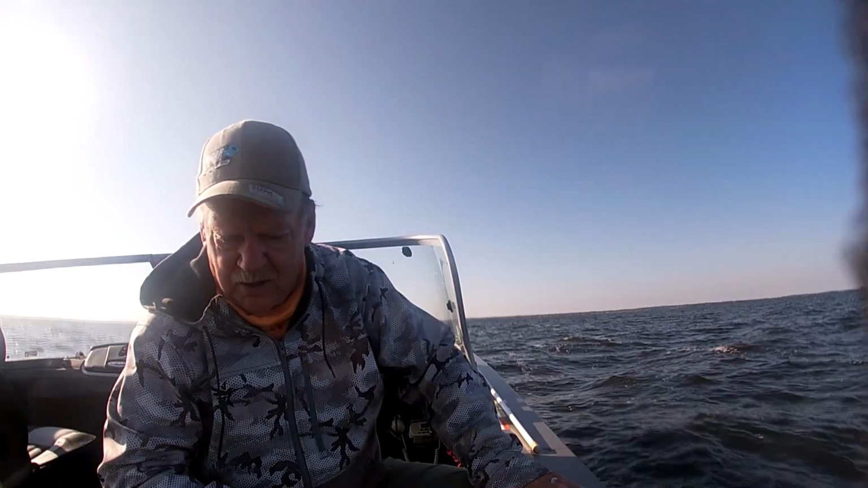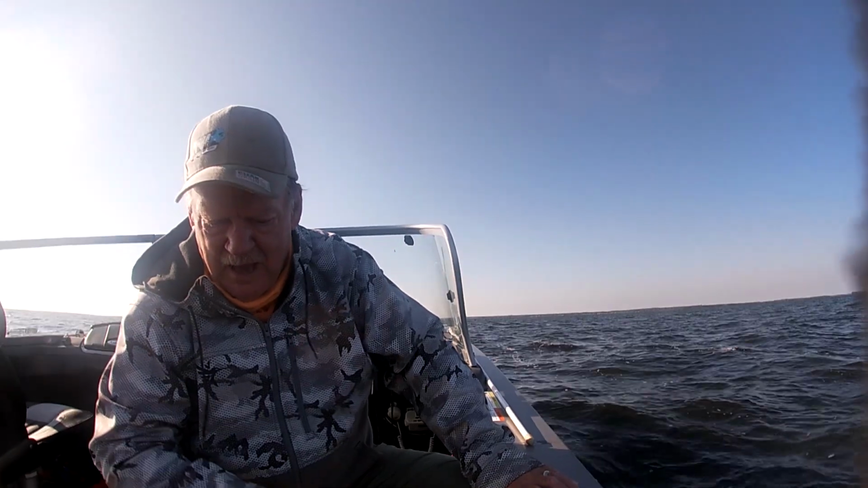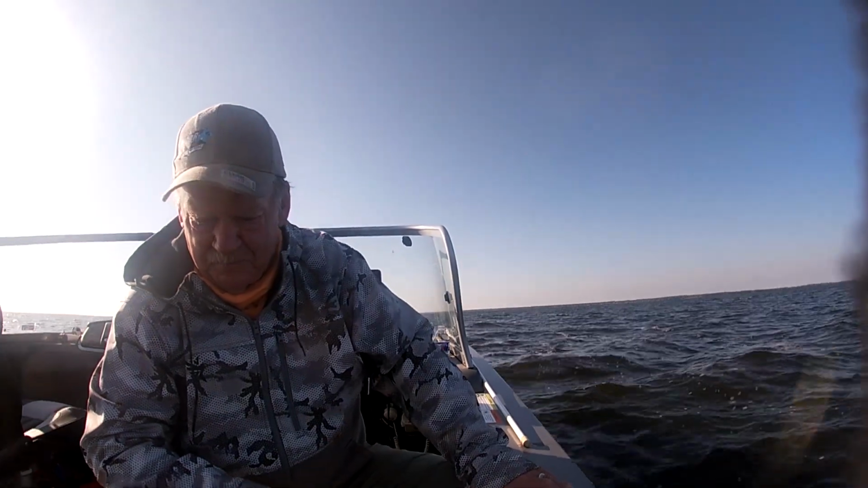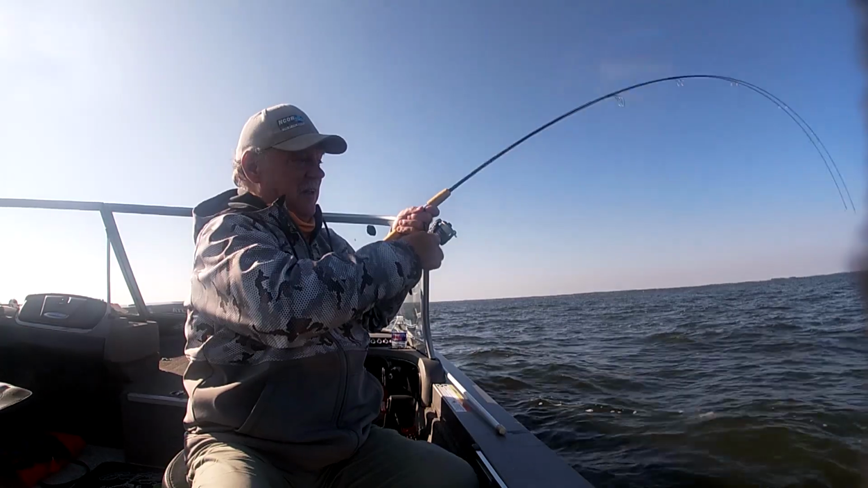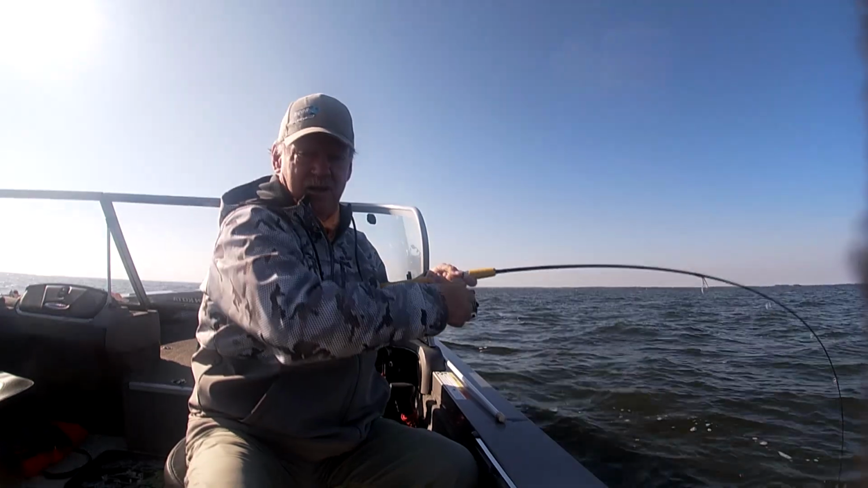So what I'm going to do is just move out and watch my depth finder. And when I get into another pod of fish, I'll stop there and see if I can jig them up. Here's a fish coming in on me. Here he's coming. He's bit me. Here we go, in my new spot. And this is thick. This might be a nice keep.